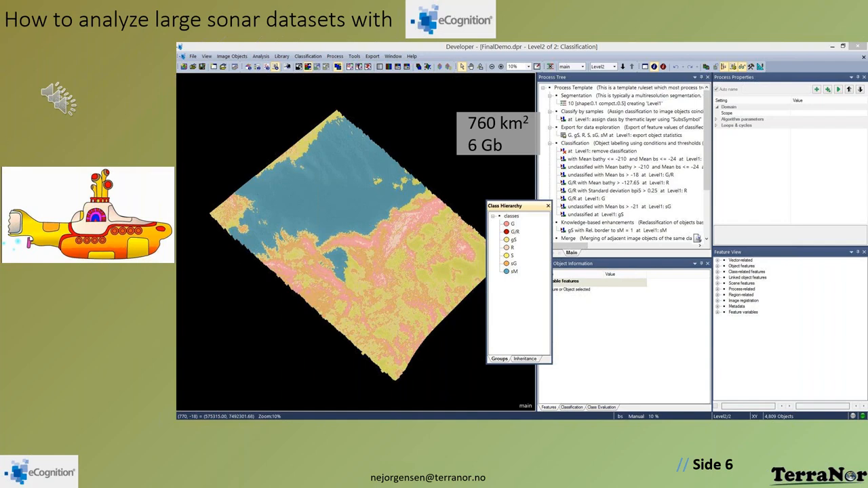What you see here is 760 square kilometer, which covers up a 6 gigabyte of data. This is not a large data set, actually. We can use a lot more. So eCognition can process this very quickly. But for doing this survey by hand, it will take you maybe 3 or 4 weeks. And within eCognition, you will do it probably within half a day. Okay, here comes the sonar.